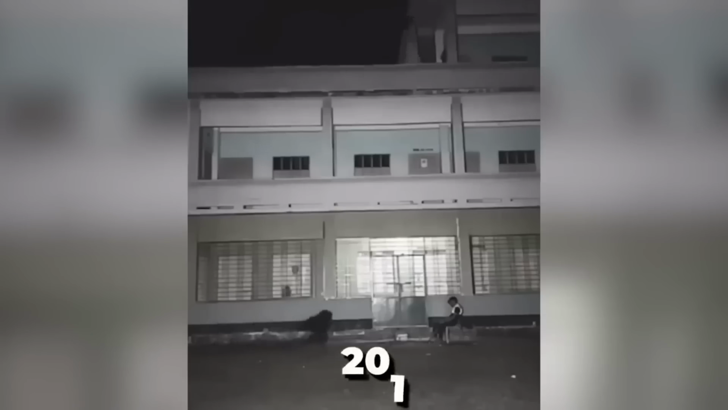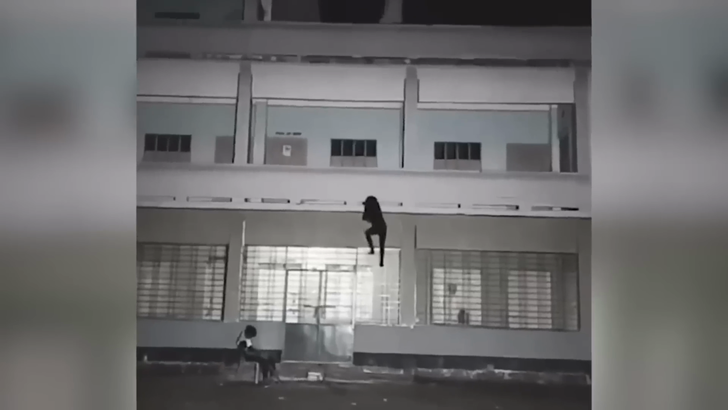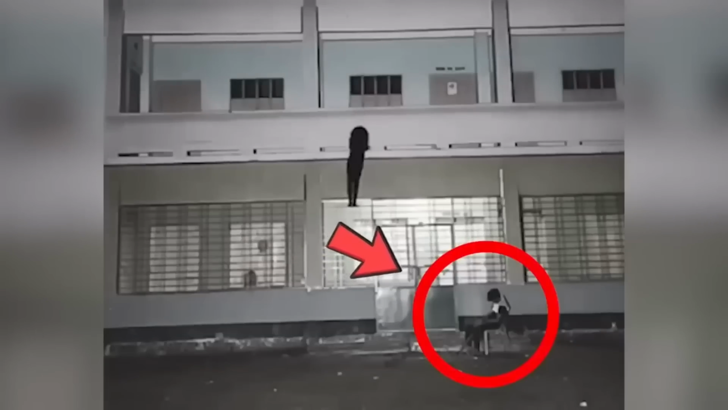A thief. This clip was recorded in 2018 and was posted on the internet with a caption saying, "Ghost caught on camera." However, if you look closely, it only looks like a kid trying to sneak into a home. And then there's another kid sitting there. And not just that, we see a ghost walking on the roof too.